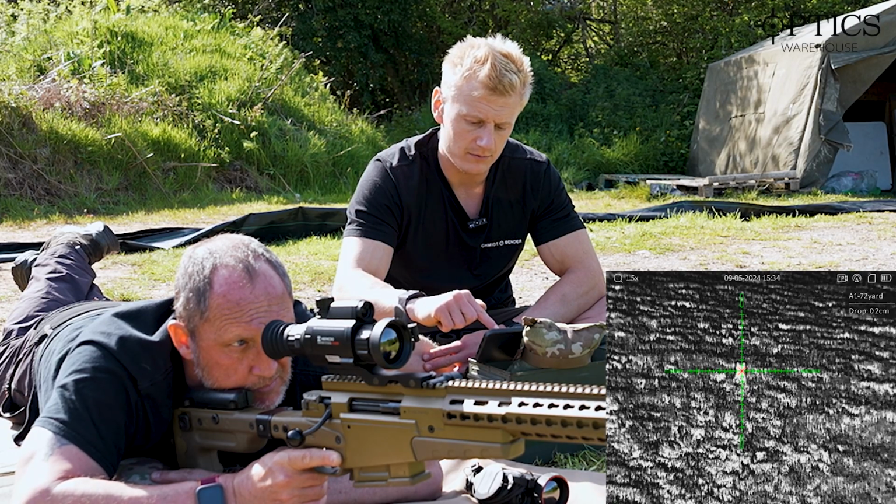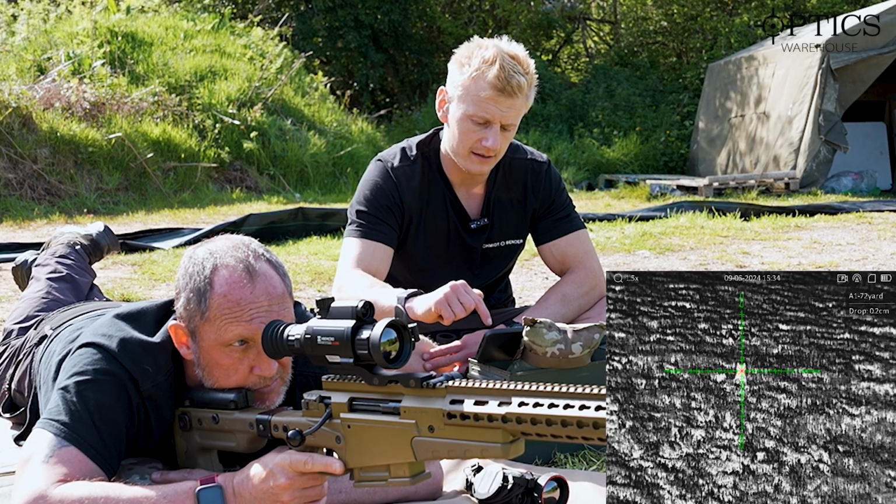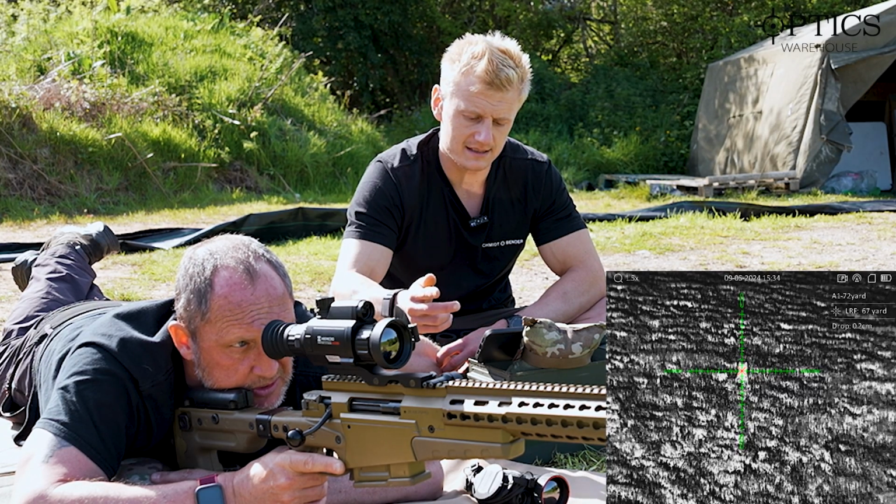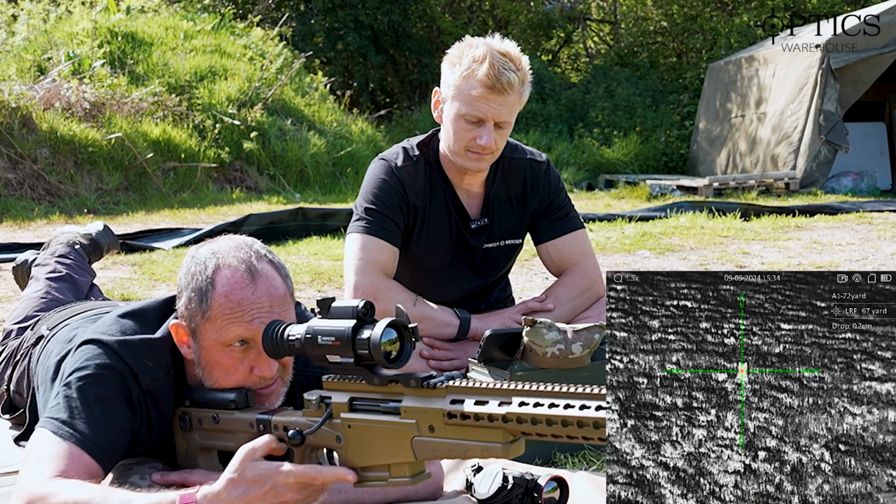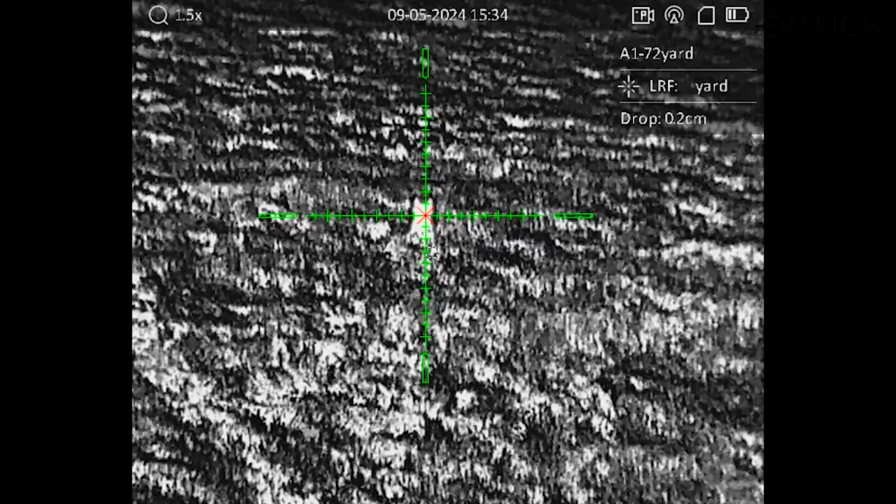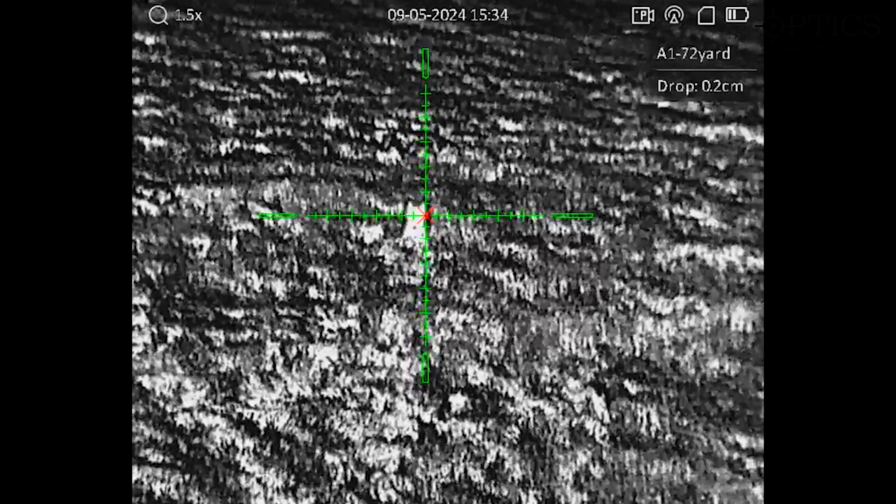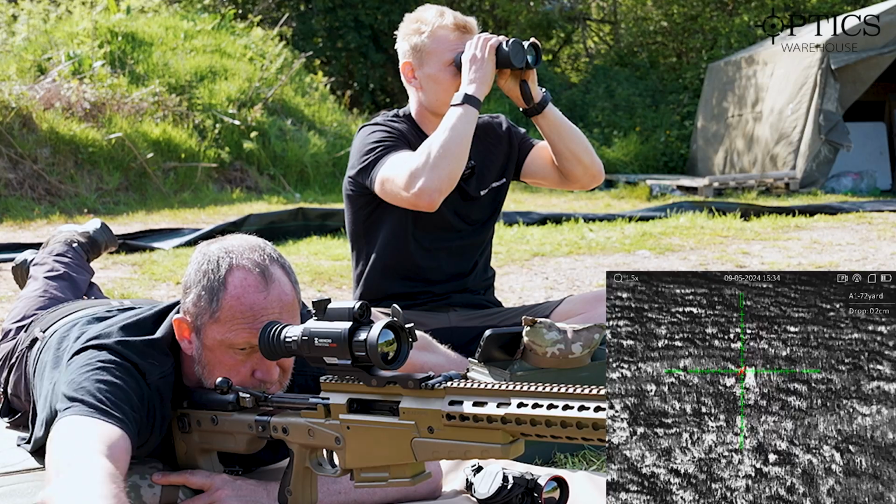So to start off with, what I'm going to do is use the laser rangefinder and ping the target, and it is 67 yards away. So Frank's going to engage the target. Okay, firing. Yeah, we got a hit there. I'm going to just quickly check on the binos. That's bang in the centre.